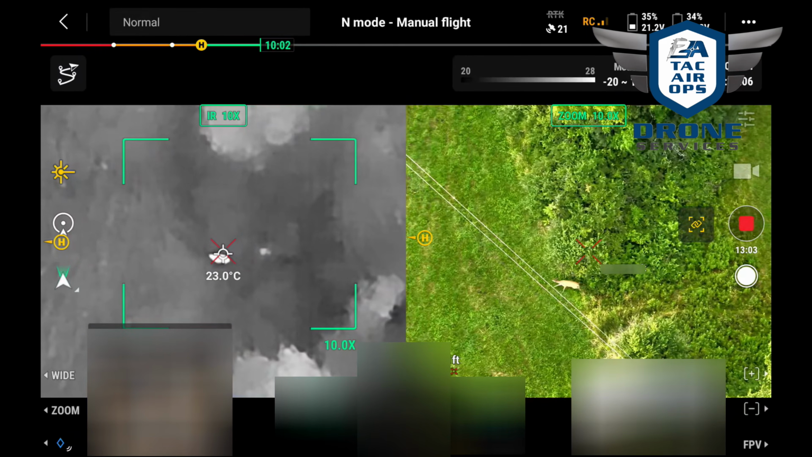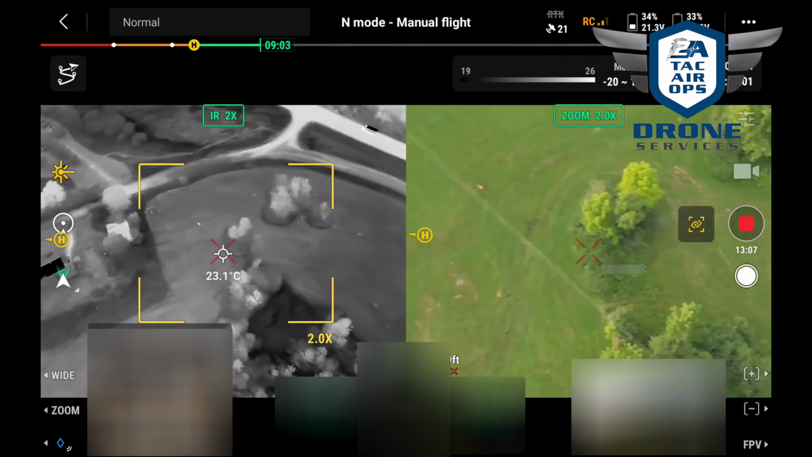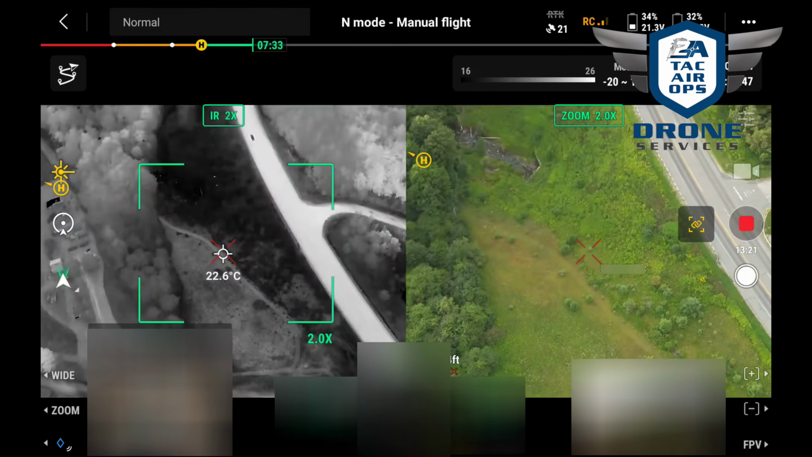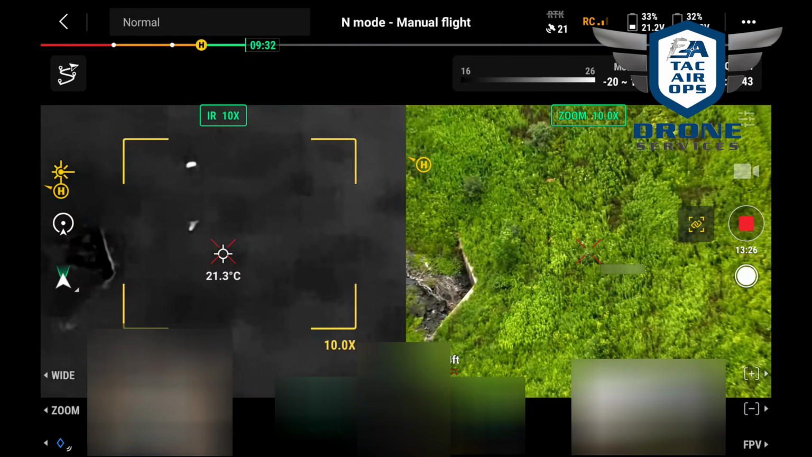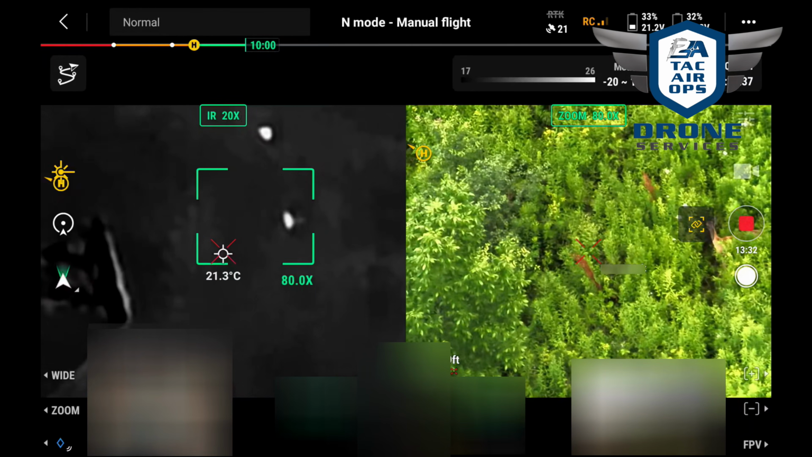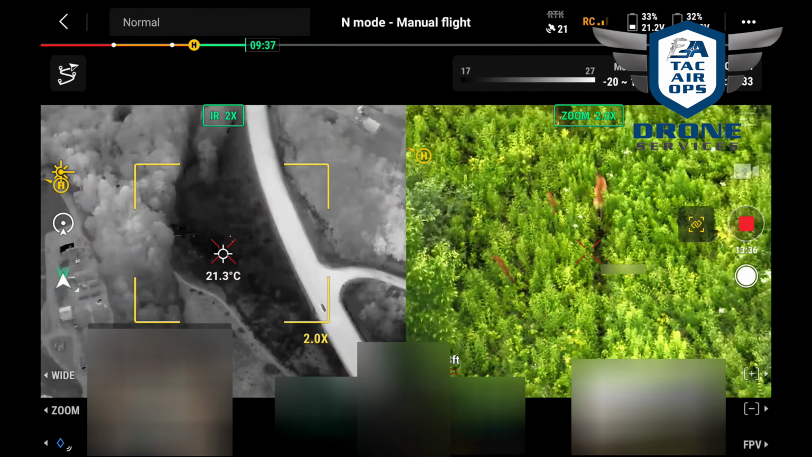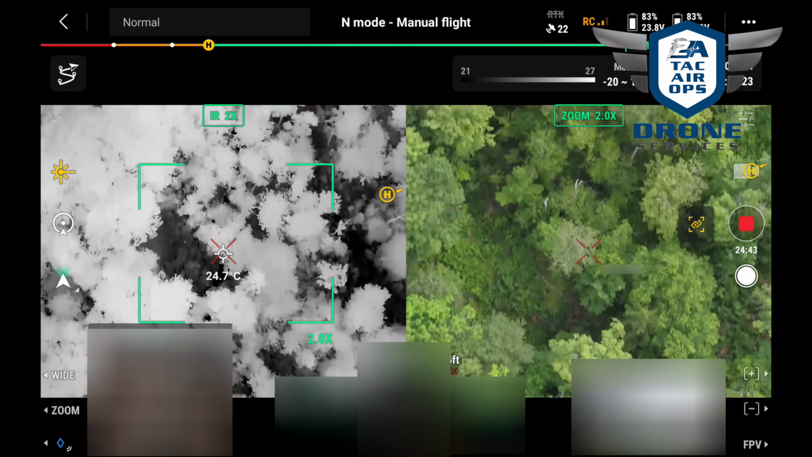Here's another deer. I don't know what spooked the deer. Could have been the drone. I don't know. I was flying at a decent altitude. I can tell you, I fly over hundreds and hundreds of animals, and they don't move at all or react to the drone. So here you go. We've got a group of about, I think there were actually 5 deer in this group. And they're just kind of hanging out here in this little bushy area.